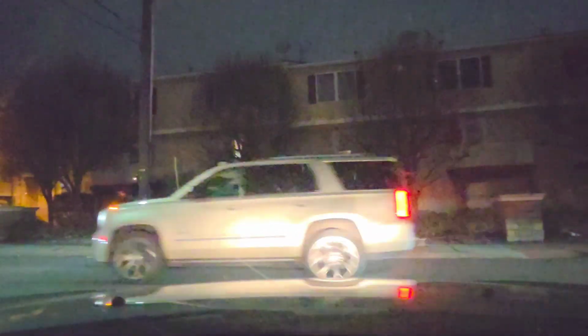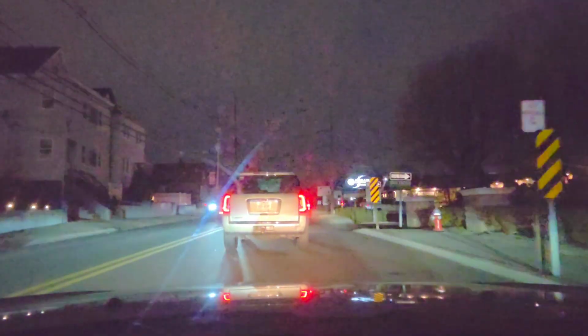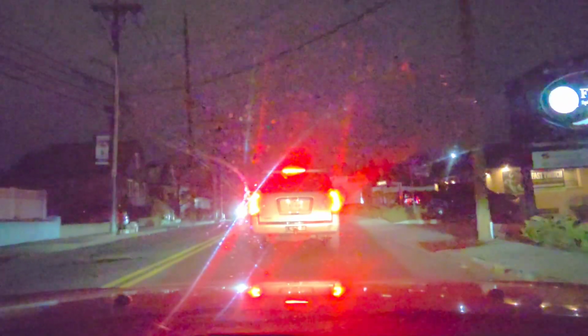And I can't back up now because there's a car behind me. So I'm kind of stuck here in the intersection no man's land as I try to navigate through here. Let me see if I can just kind of cut through and hope somebody just lets me in. Ah, thank you, sir. Or ma'am. Thank you. All right. I made it. That took a while. You got Ferraro Spine and Rehab Center to the right.